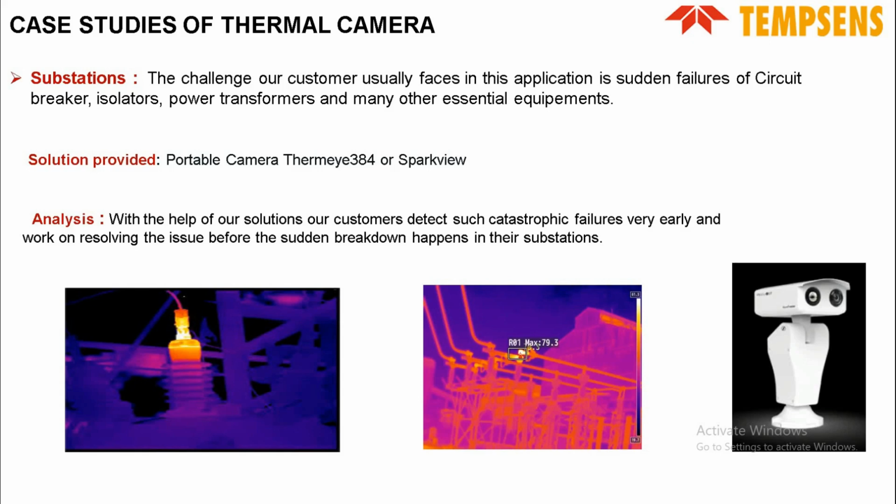We suggest online thermal imagers for such critical substations, so that 24/7 the thermal imager is able to detect any kind of failure happening in the substation, and gives you alarms and alerts over your email and phones, so that if any failure happens during the night also, you are aware of it.